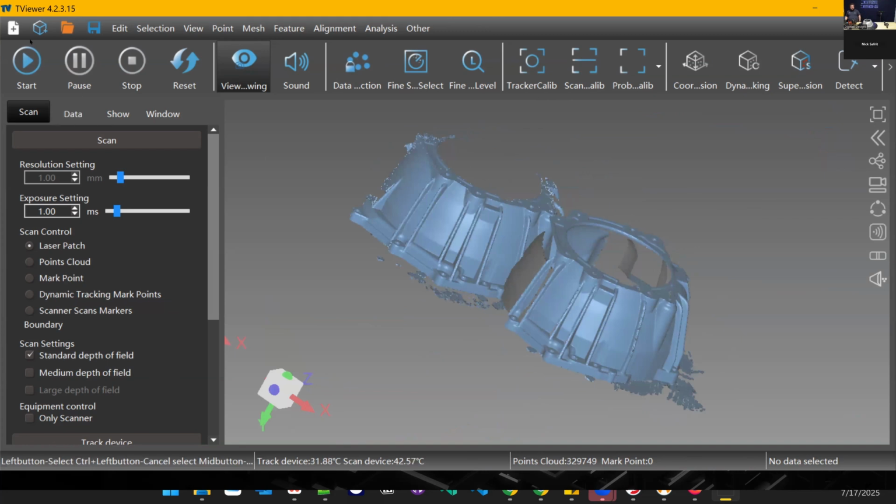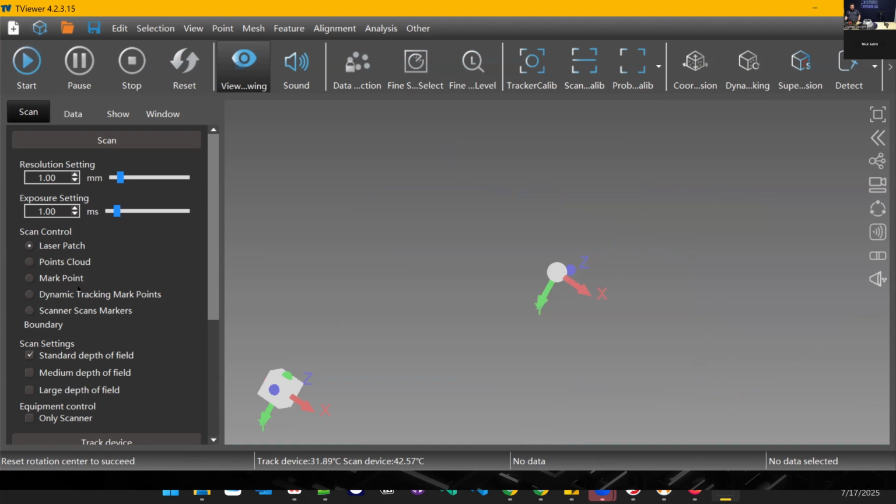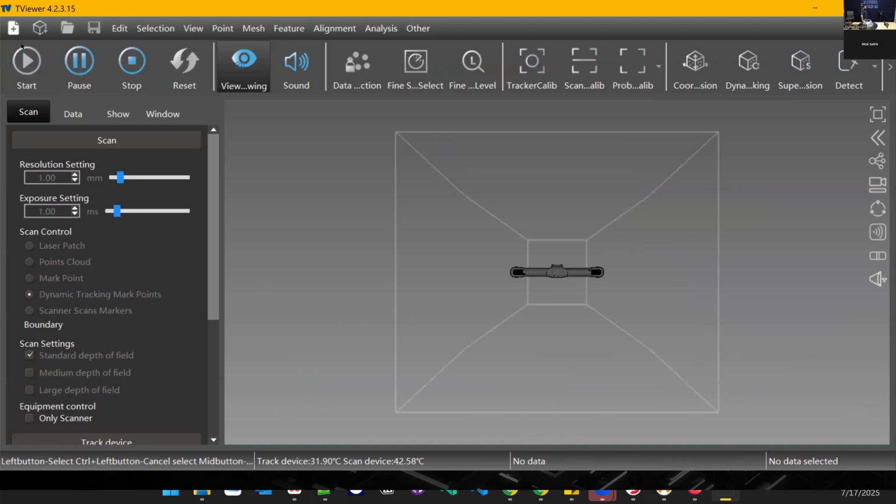Let you scan everything all from one position, or move the tracker around, or have the part move around while you're scanning around. So let's see, actually we'll keep that. Let me add a new scan here. This time we're going to start by collecting the targets with the tracker. So I'm just going to keep the tracker pointed in the same direction. Set the scanner off to the side. Before I move it around, I'll zoom in.